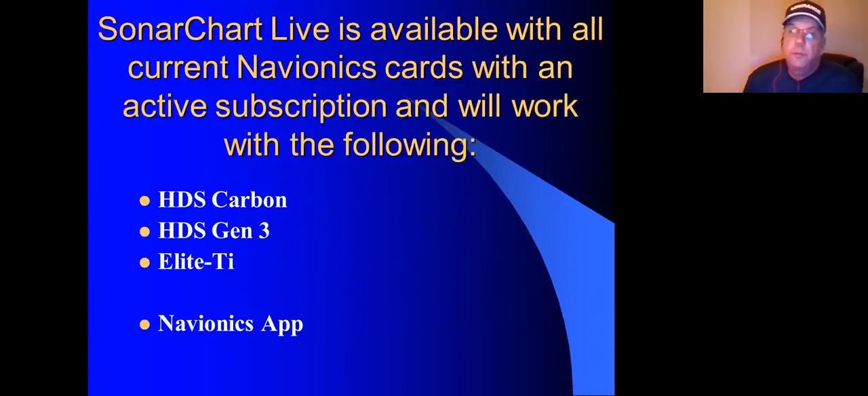It's available with all new current Navionics cards that have an active subscription. And it will work on the following units: HDS Carbon, Gen 3, the TIs, and also through your Navionics app, which can also be synced to these units, which also works very well.